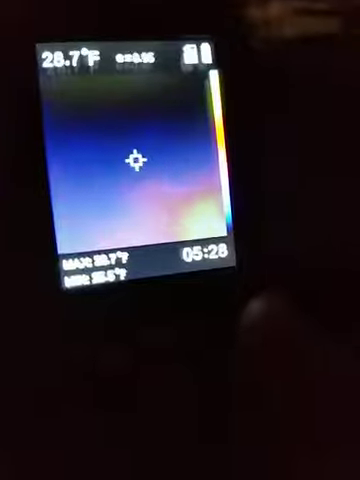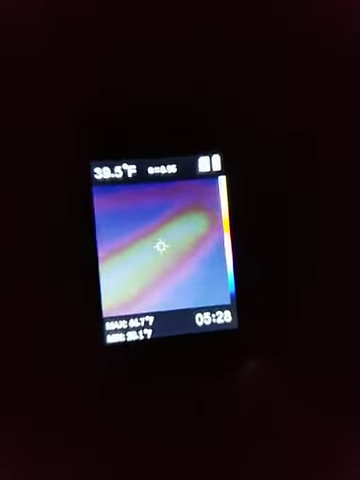But to get back, as you can see, I'm pointed at my roof. It's pretty dark for the most part. And as I kind of pan over here to the hatch, you can see that it clearly shows you the difference in temperature. Now, it doesn't give you an exact temperature as to what it's reading. It just shows you the difference between this surface and the surfaces around it.